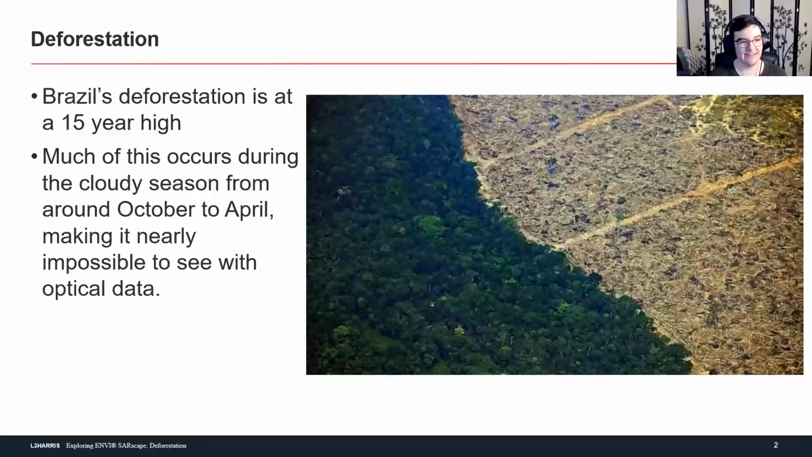So I did a tiny little background slide this time, because hopefully for a lot of people here, deforestation, we know what it is and we know it exists. For this example, I will be focusing on Brazil. A lot of different places in Brazil were actually used for this, because I was just zooming all over the place looking at things. But as of this year, Brazil's deforestation is at a 15-year high.